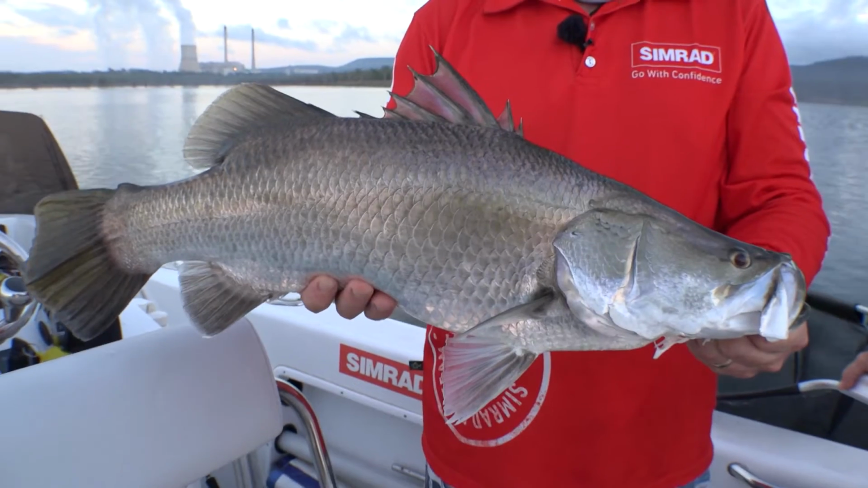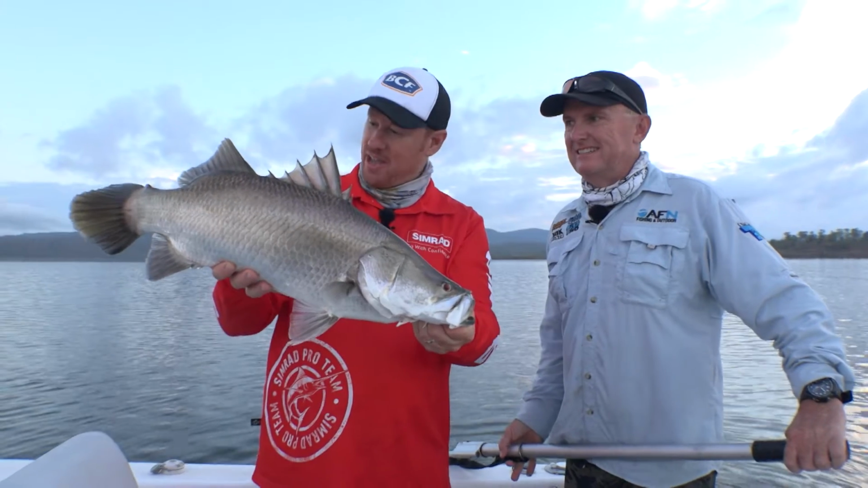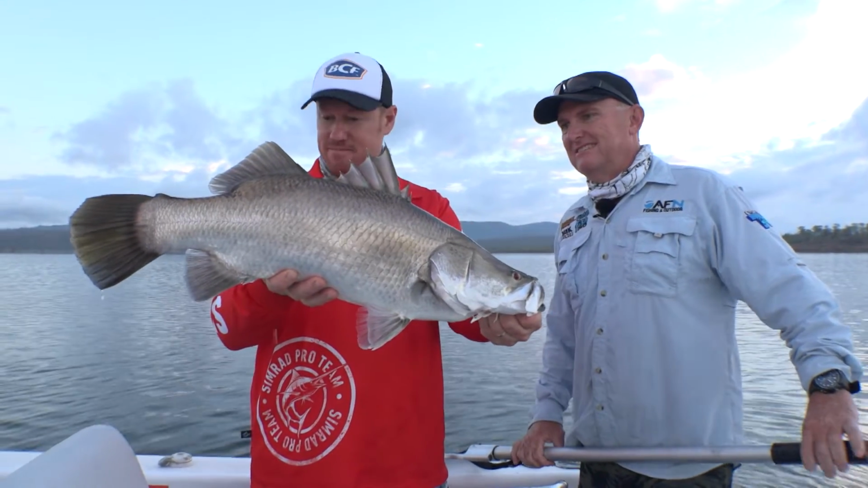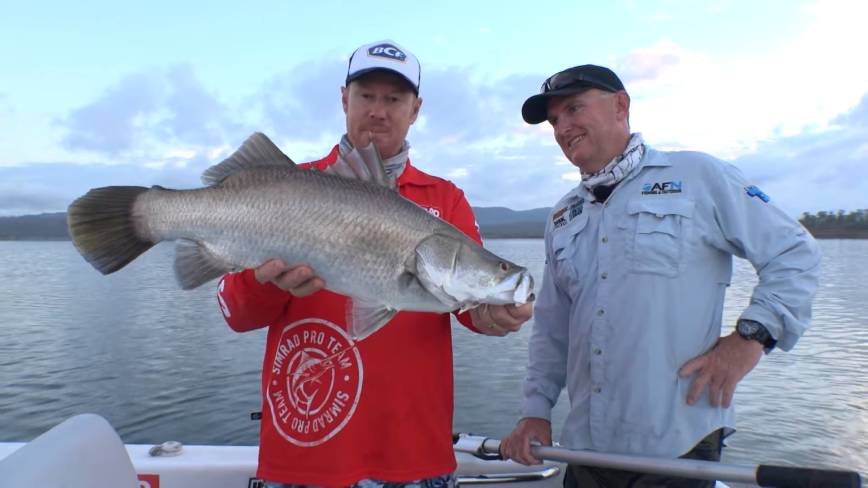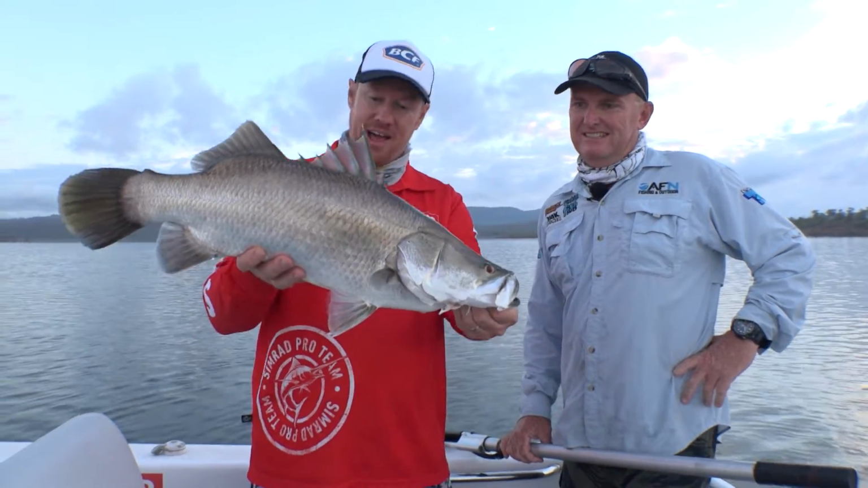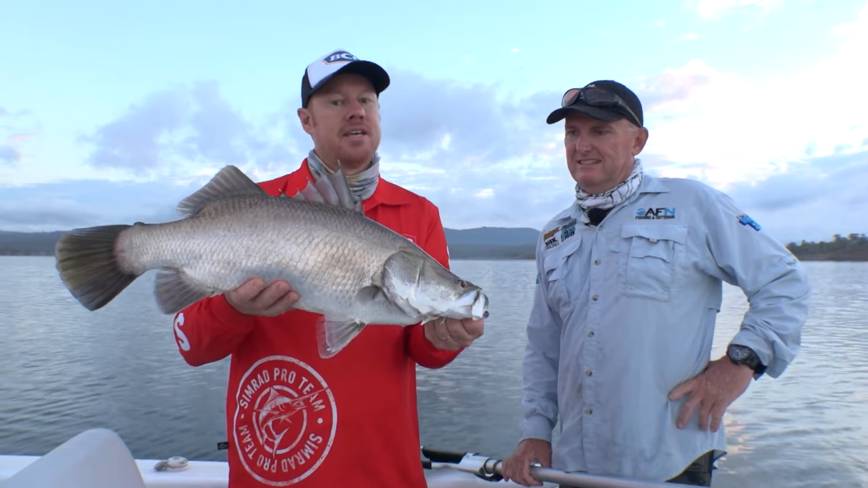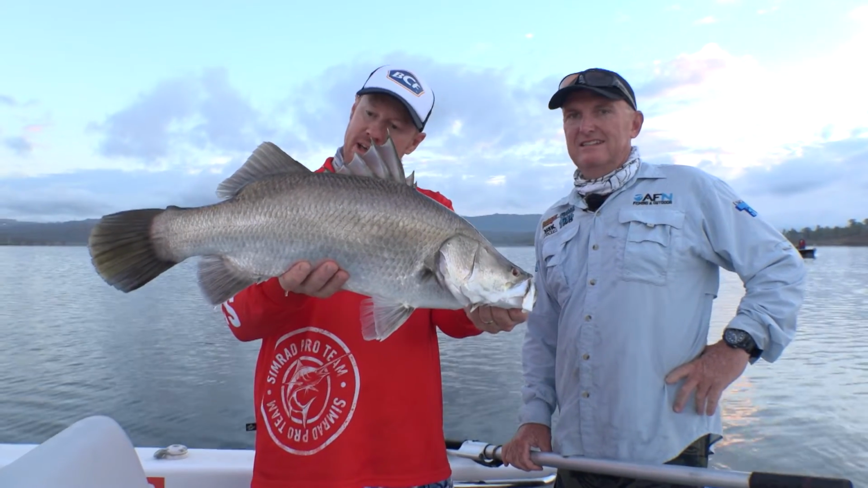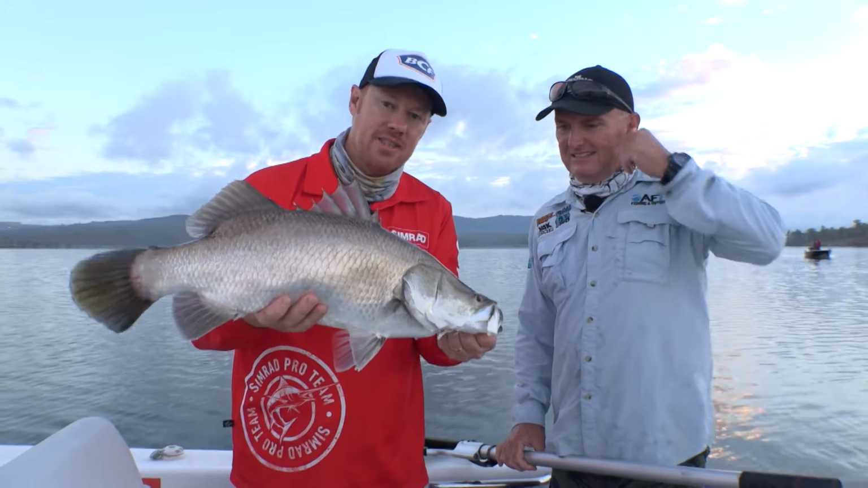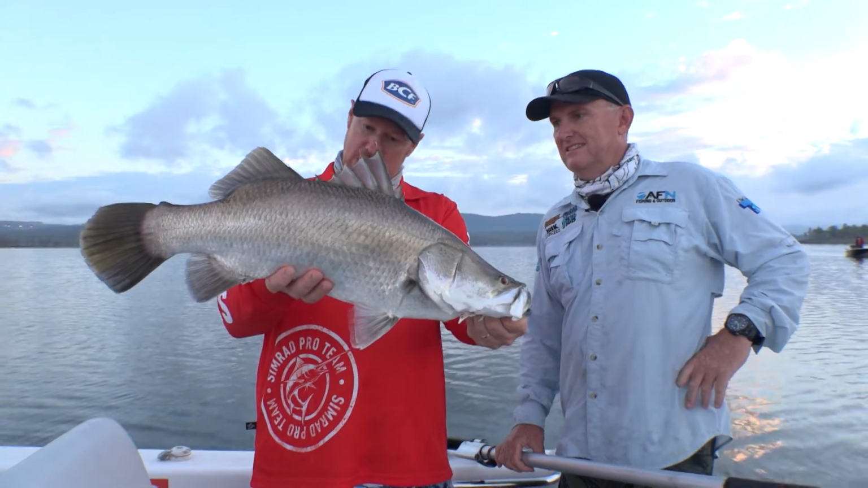Check this out. It's great to see barra of all sizes coming from this lake, and that's just due to the great stocking efforts. A fish like this, probably about 60 centimetres. In the wild, this fish is legal size, but it's probably only just over a year old in this lake. Just shows how fast they grow. Once they get a little bit bigger, these fish tend to want to get out. If there's big rain events and these dams flow over, they'll want to do their natural thing. In the wild, they move straight down the rivers to the mouths and spawn in the closed season.